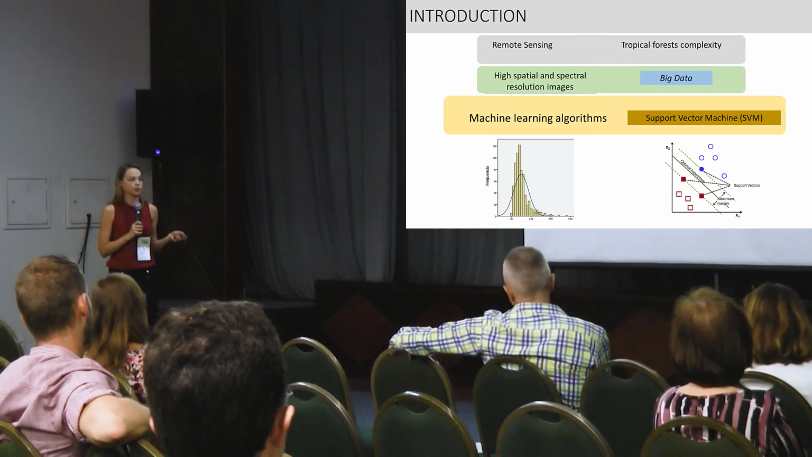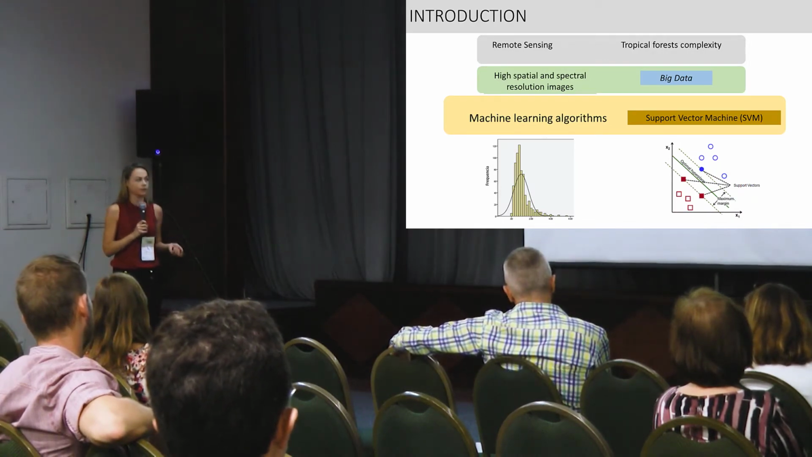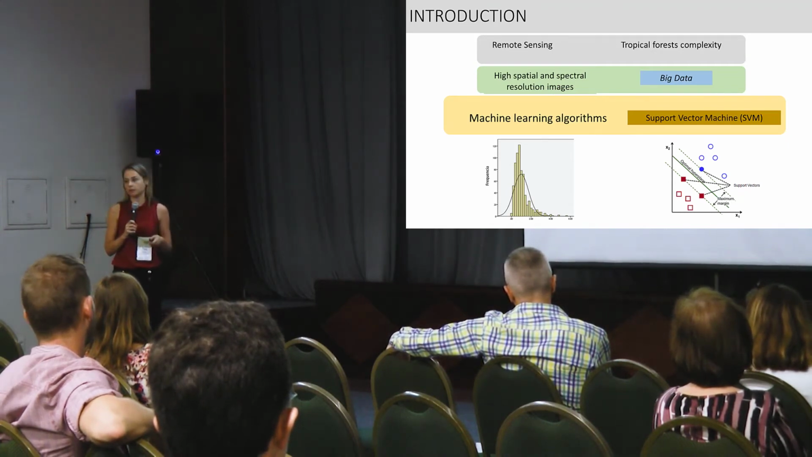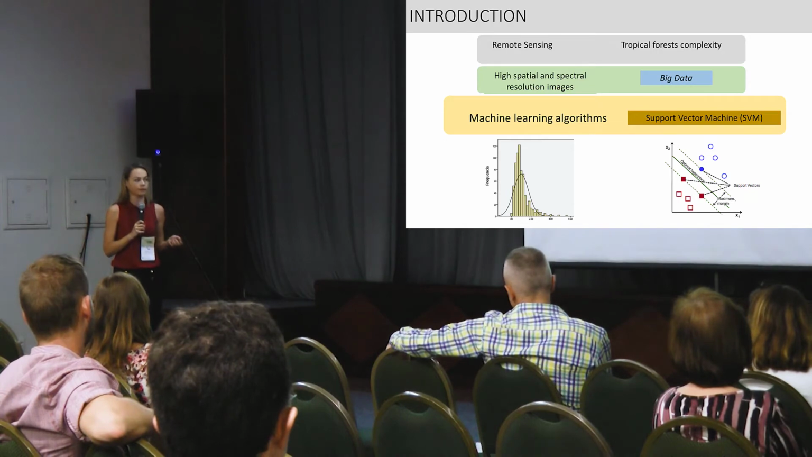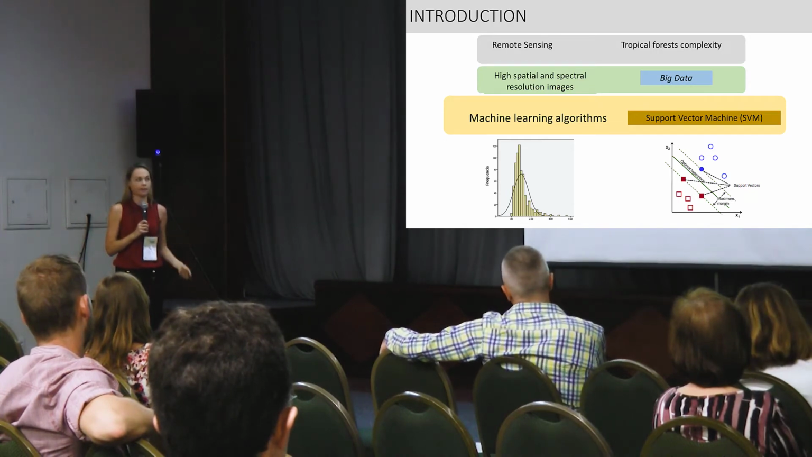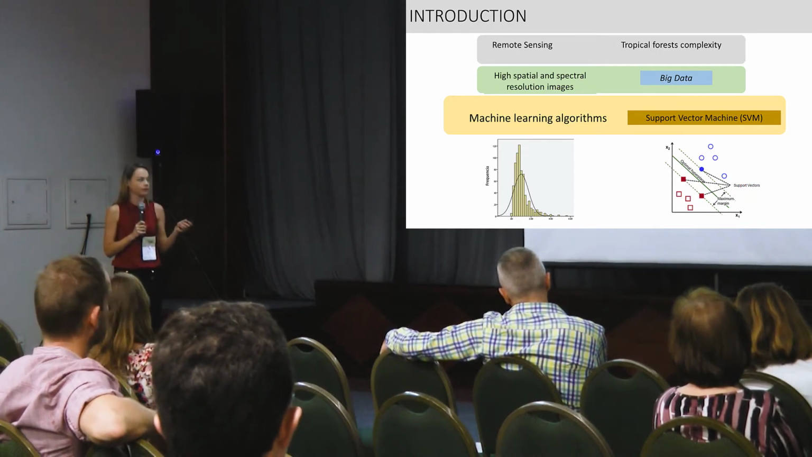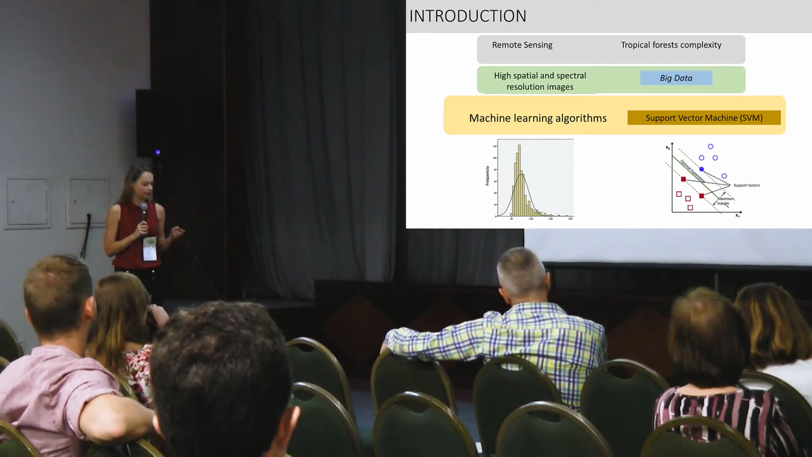Besides the data, also the choice of the classifier is important for tree species mapping, and in this regard, many studies demonstrate that machine learning algorithms are more efficient than the parametric algorithms when the feature space is complex, and with the data set not presenting a normal statistical distribution.